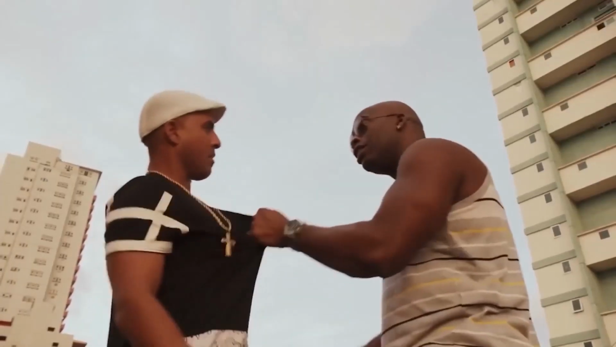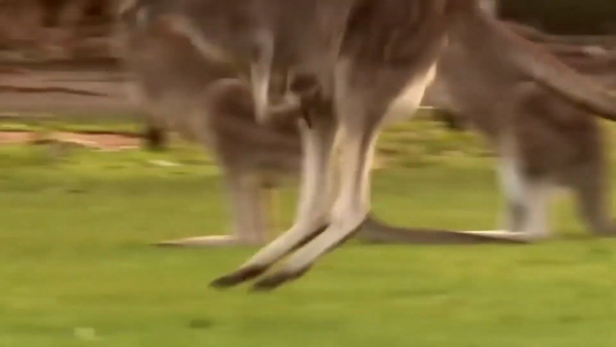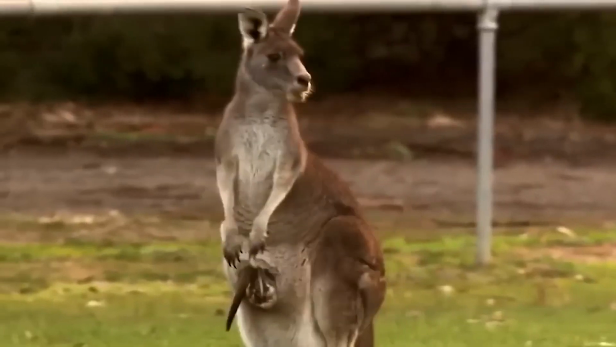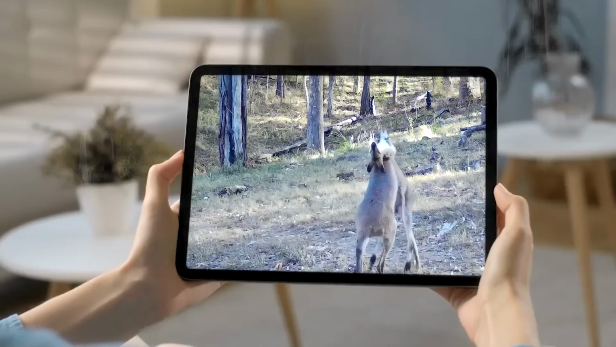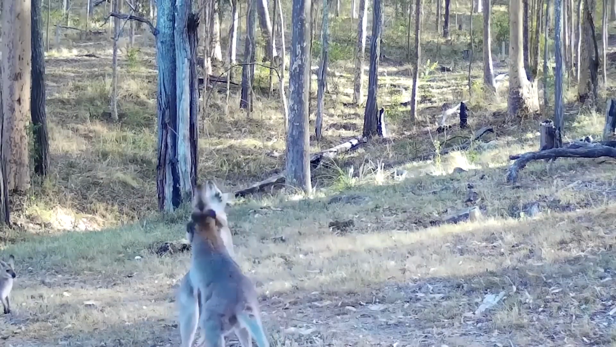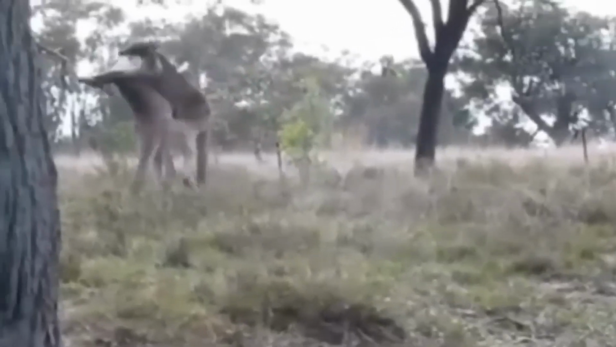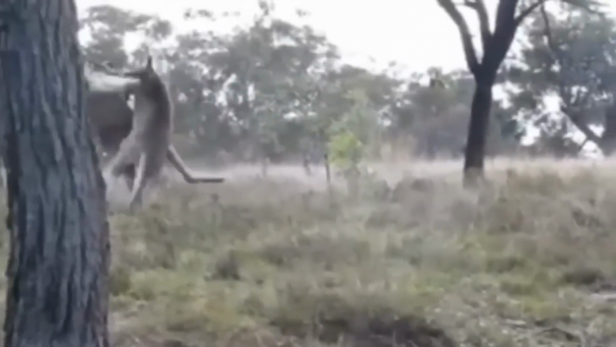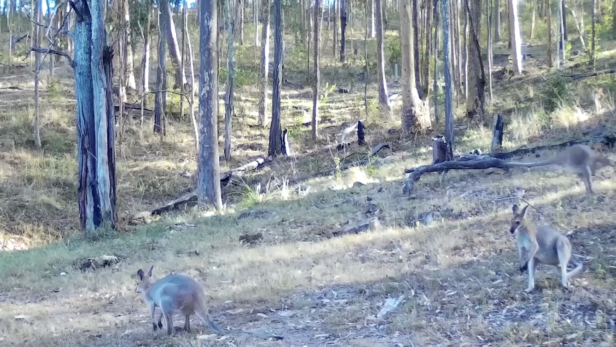Have you ever seen videos of people fighting that go viral online? It happens quite a bit, right? But it's actually pretty rare to come across videos of kangaroos fighting. Well, I recently saw one on trail camera footage. These two kangaroos were squabbling and it was pretty interesting to watch. The fight started when they grabbed each other by the neck and tried to knock each other over. But in the end, they both walked away peacefully. Pretty cool, huh?